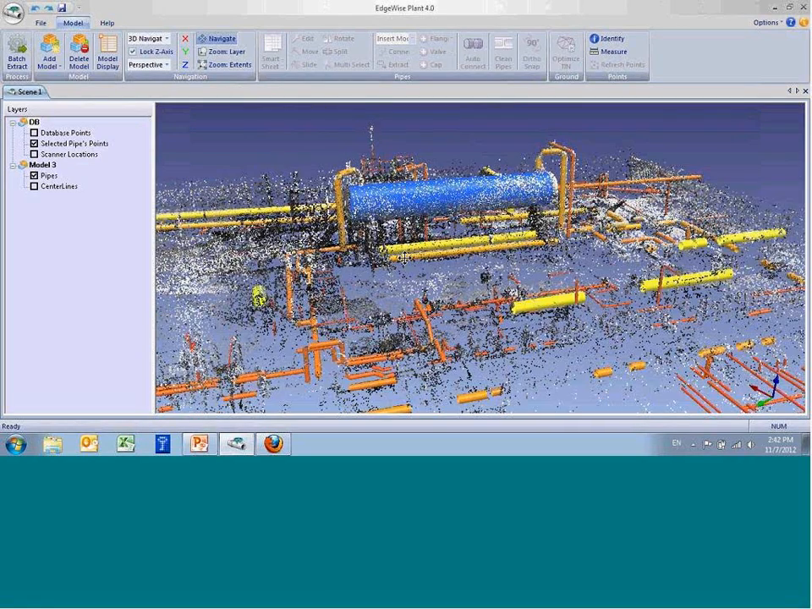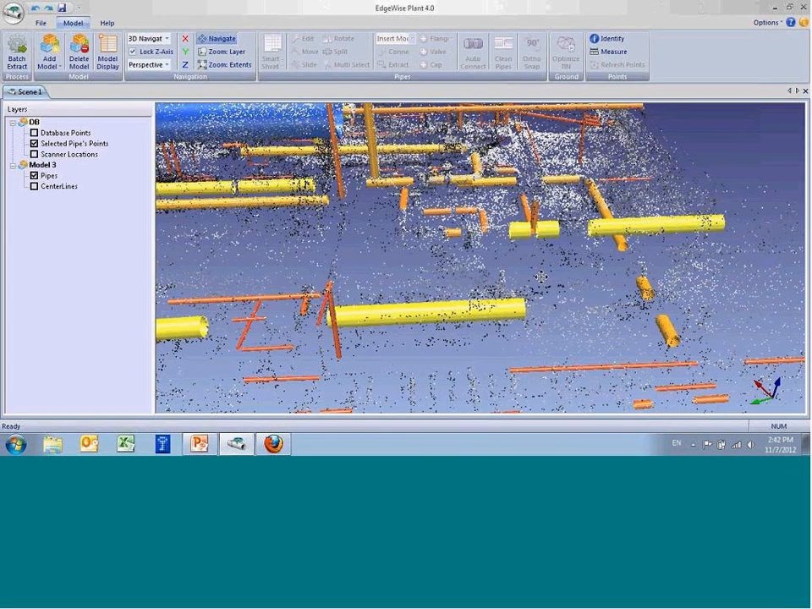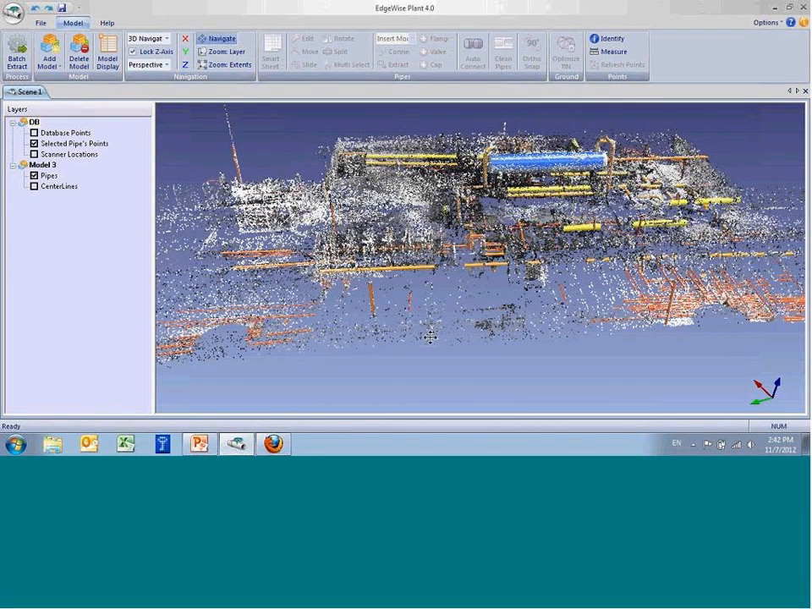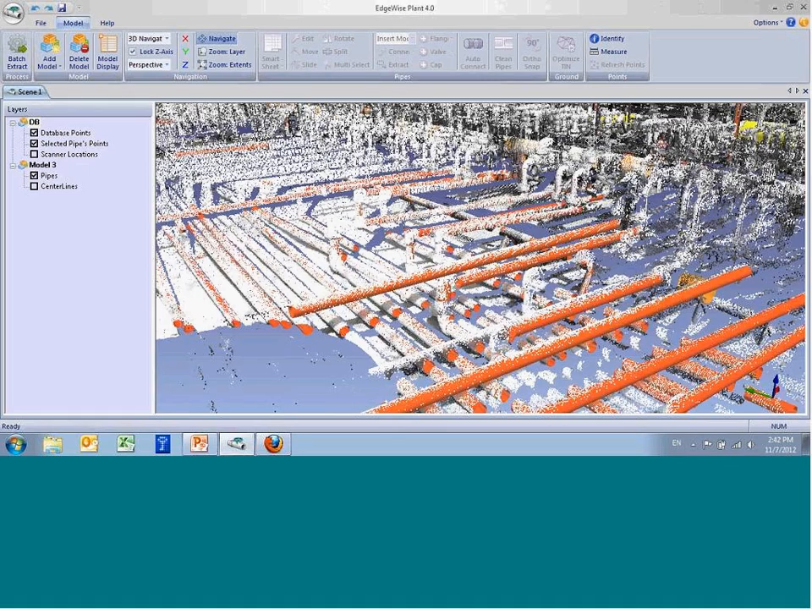We may not keep that. I'm not sure. Some people like it, some don't. But there's an overview of the pipes that were extracted. If I zoom in on some of these, you can turn the full point cloud back on, and it lives with the point cloud.